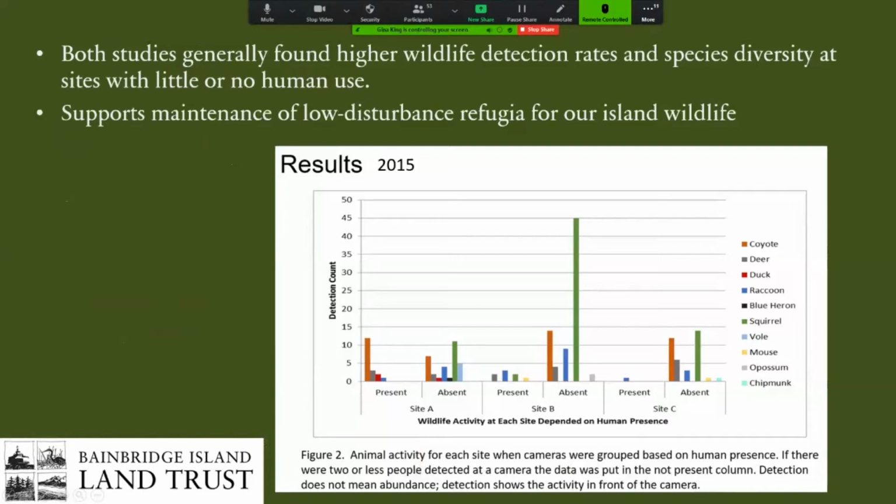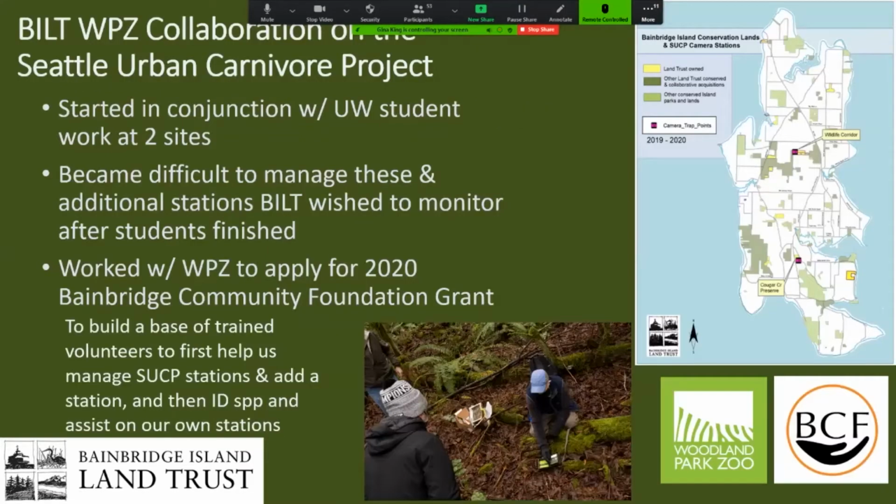And both of those studies came up with pretty similar results, that they had higher wildlife detection rates and more species diversity at the sites here that had very little human use. So it was kind of interesting because even though we don't have things like wolverines on the island, we do find that there seem to be effects of human disturbance, and it kind of helps us to frame up our management and the importance of keeping some low disturbance refugia for wildlife on our preserves.